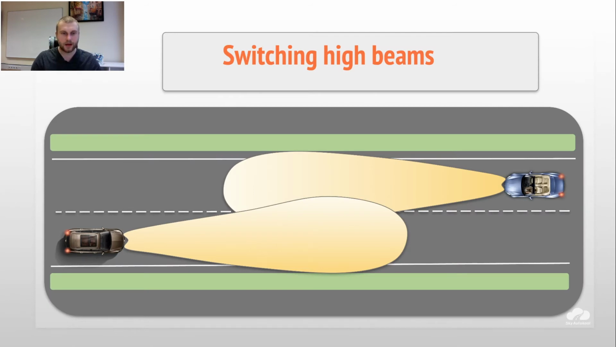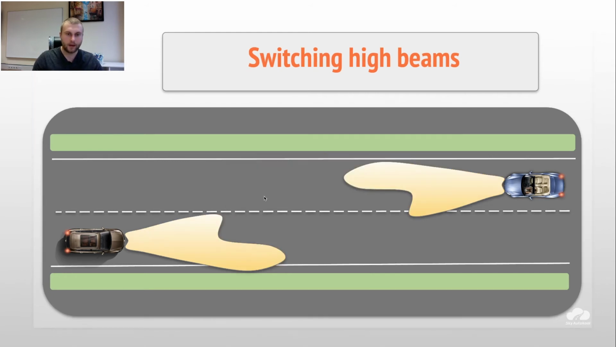So, switching high beams. Now we can see that two cars both use high beams. Yeah, this is how the trajectory of high beams works, right? And basically we see each other. Of course, it's not allowed to blind people in front like this, right? So that's why I have to switch them off. Now we have high beams. Now we have headlights or low beams.